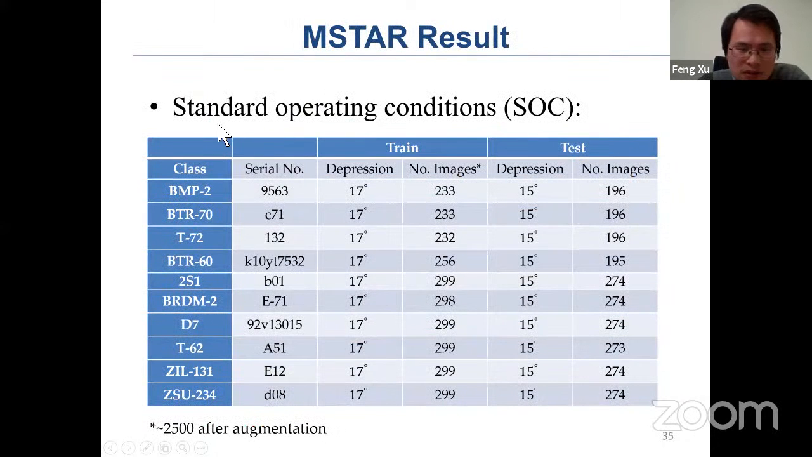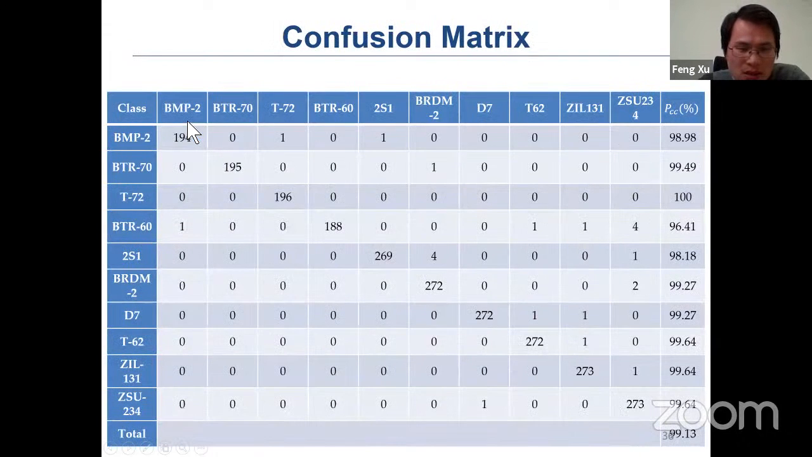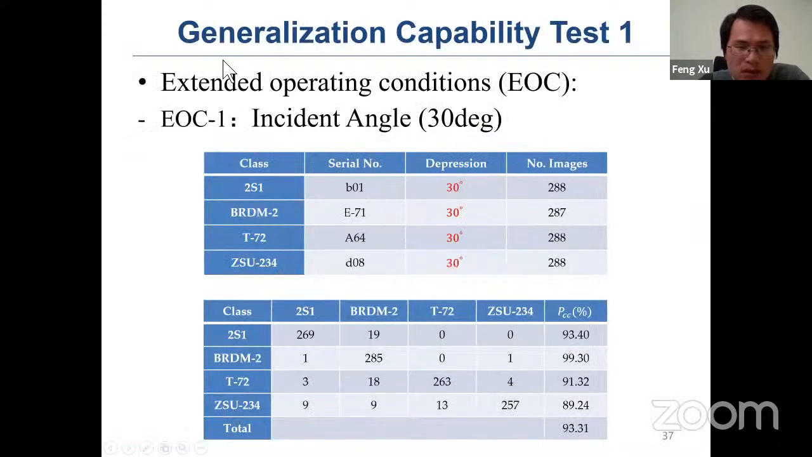For the regular testing condition, called the standard operating condition, all the configurations are the same for training and testing. We can see from this confusion matrix that the final accuracy is about 99.99%. It's very good.